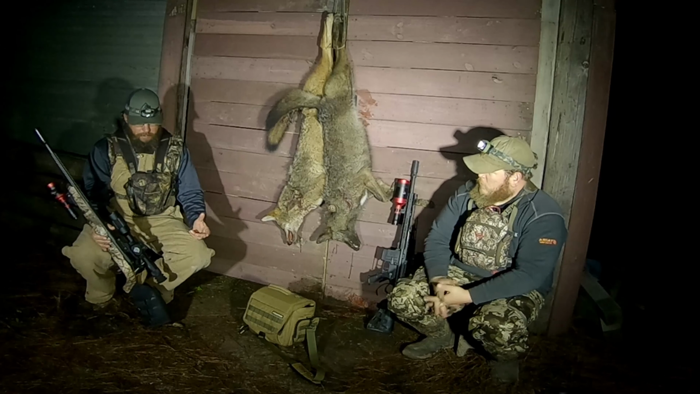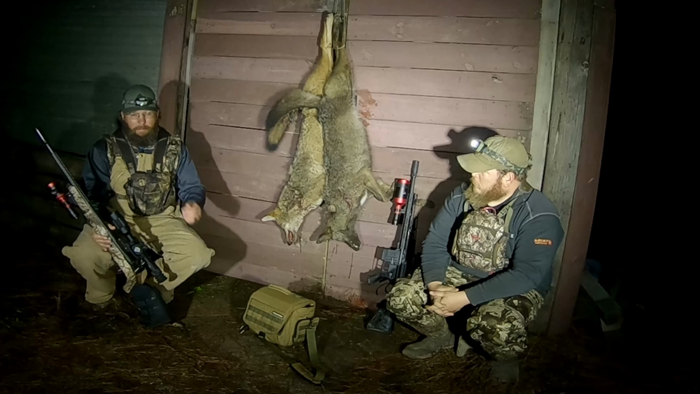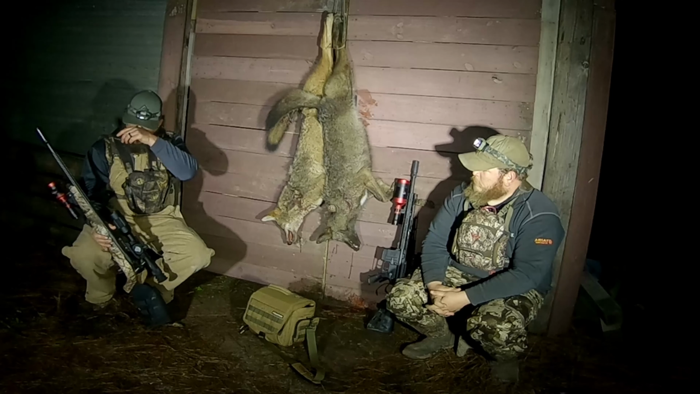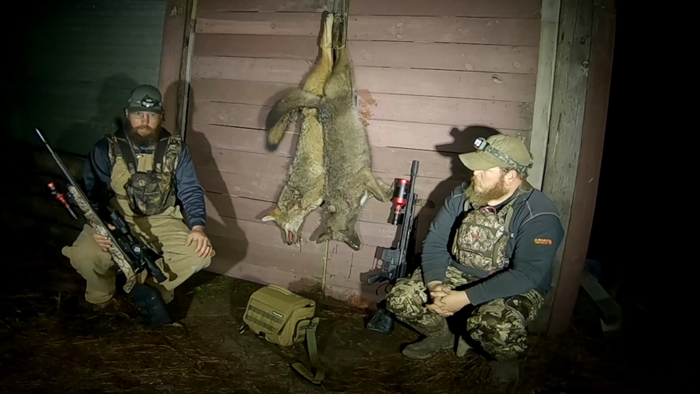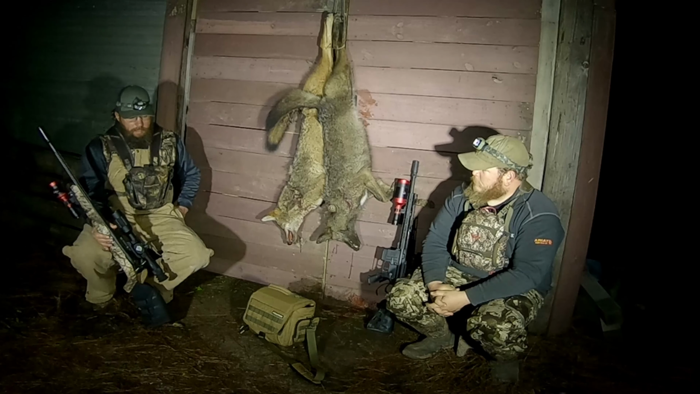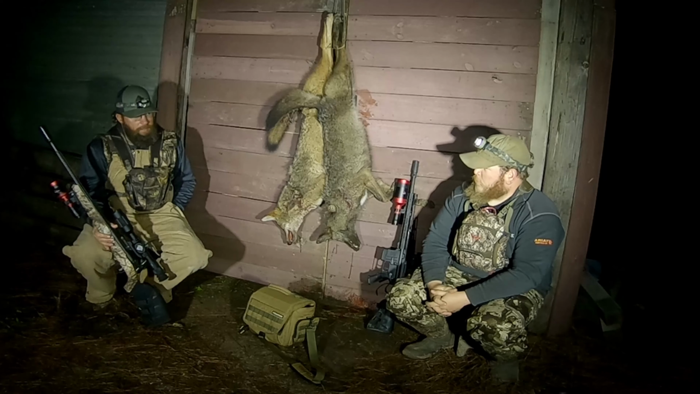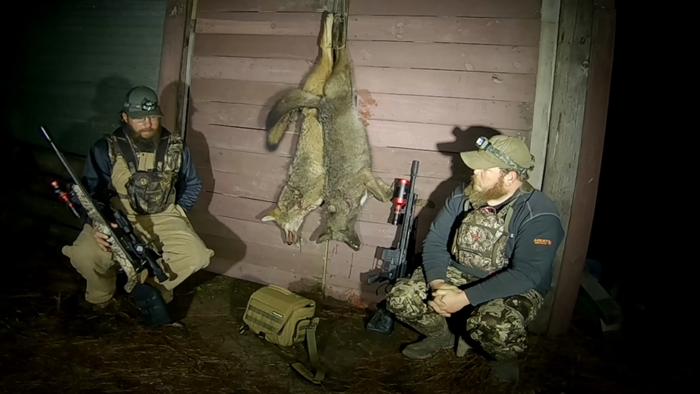I'm shooting a Winchester Varmint X. I found a bunch of those at a local Academy, and they shoot awesome. They're comparable to Hornady for sure. I had the Hornady V-Max, 55 grain, but I only had 2 boxes. So I shot 1 box up hunting, and then my buddy found those, and I swapped.